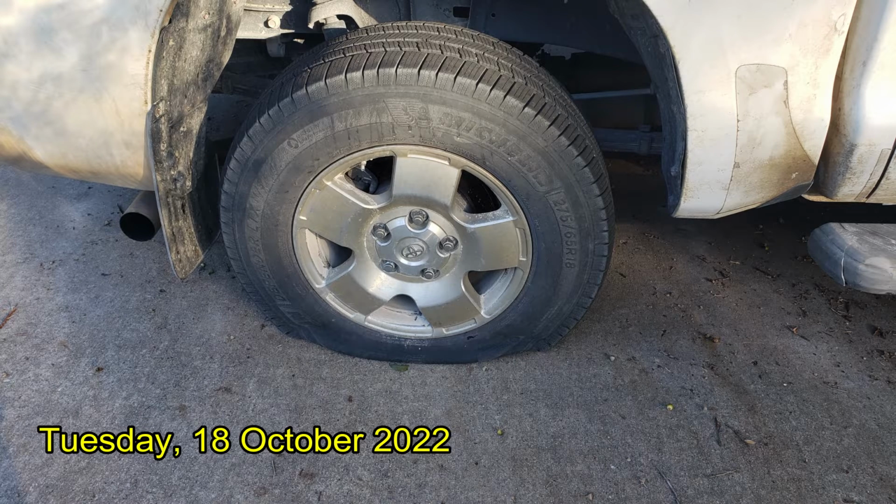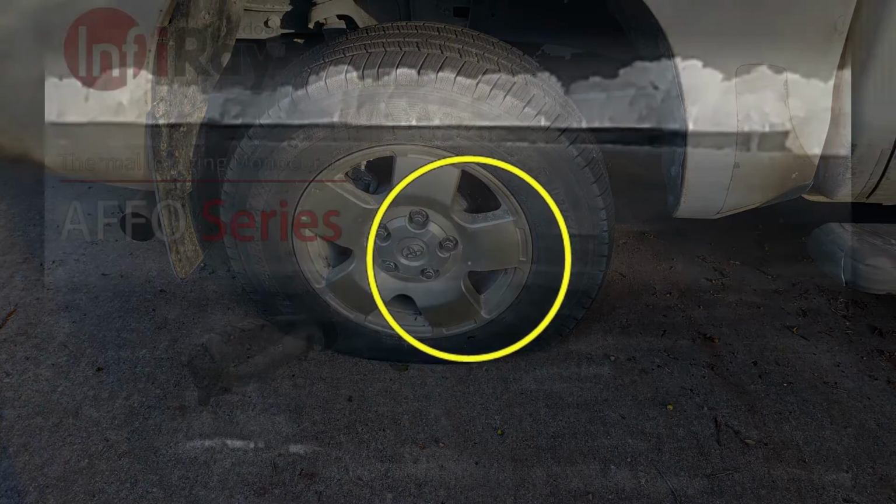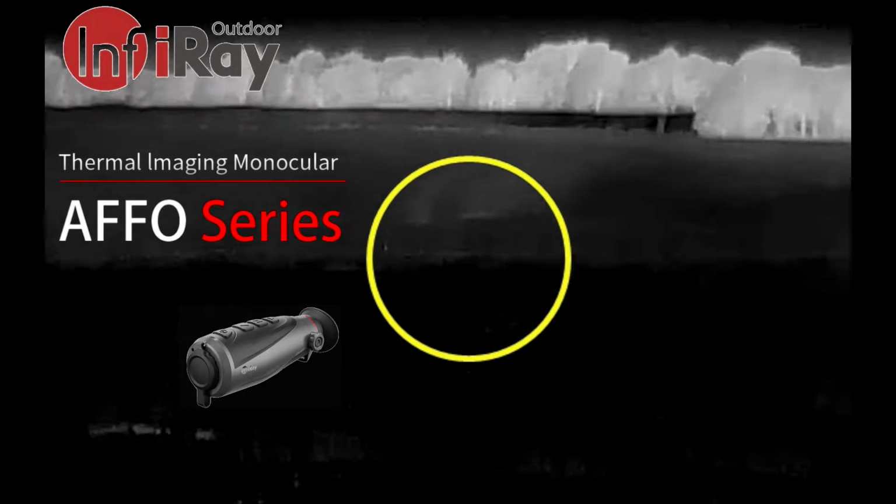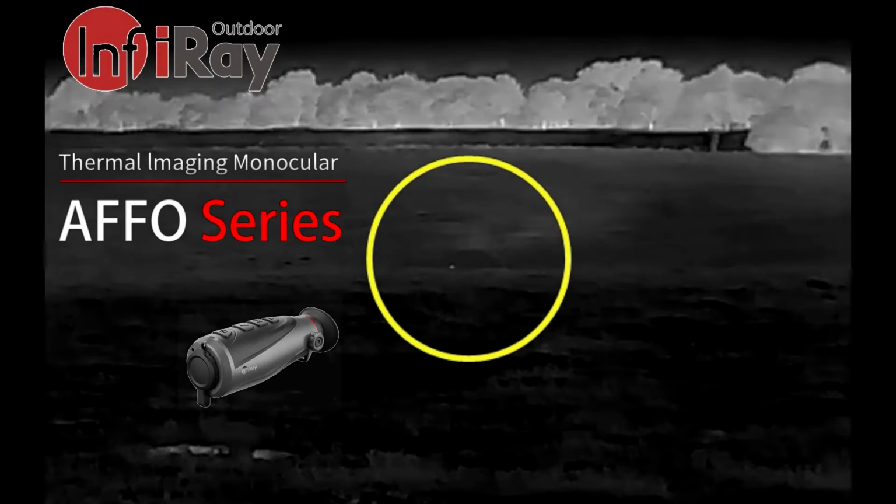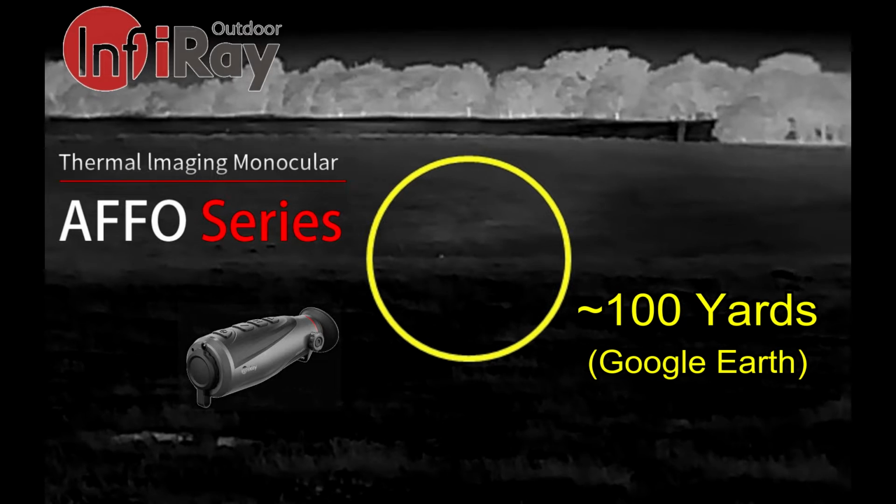Well, things were off to an ominous start with a flat tire, but I got the tire aired up and headed off to the property where Ben and I last encountered a sounder of hogs. And I'm looking at a mouse out there at about 100 yards with my InfiRay AFFO AL19 thermal monocular. It's always fun to do a little wildlife observation when waiting on hogs to show up.